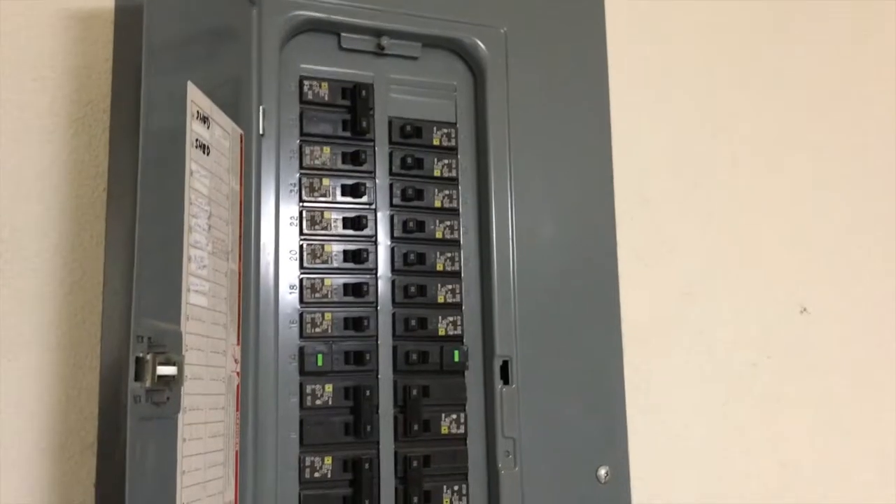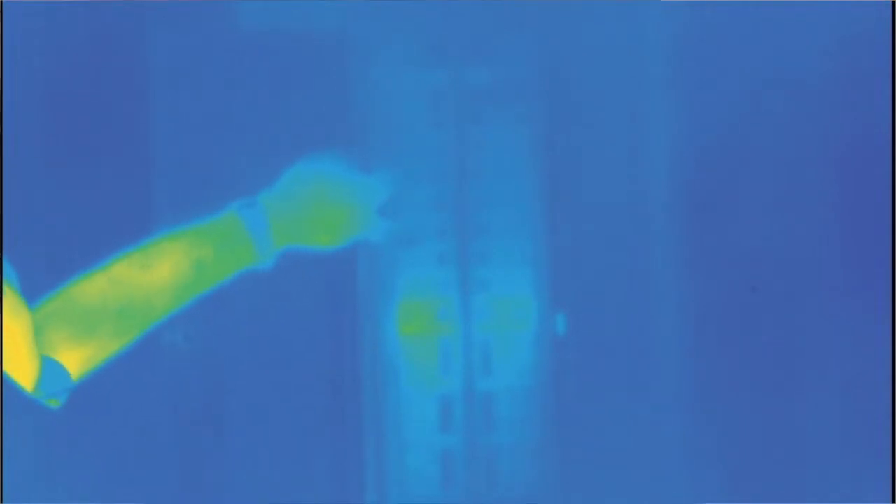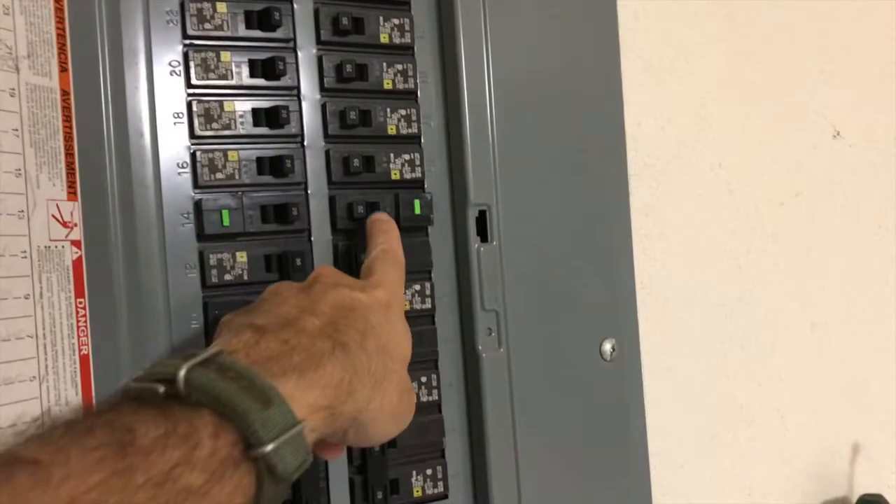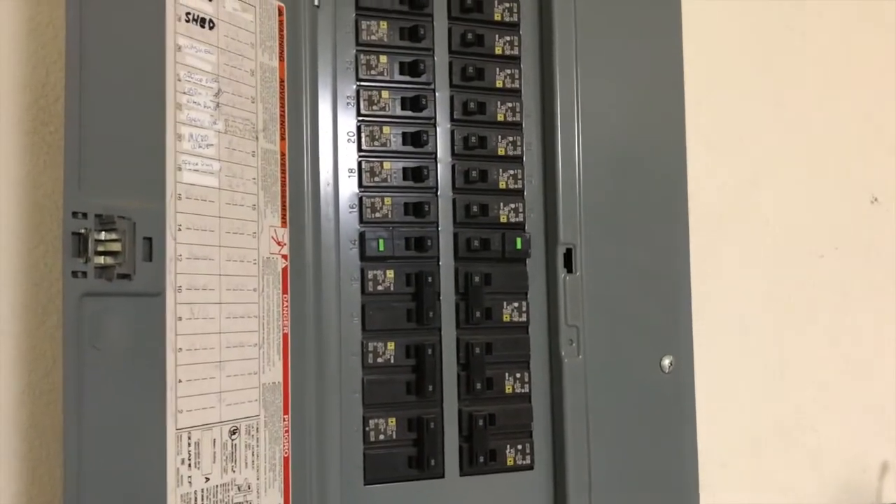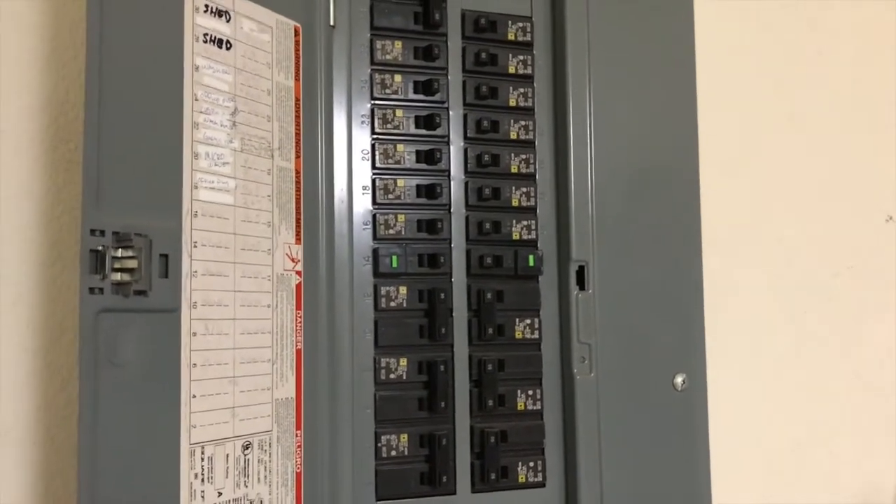So another good use for this thing is, can you find the circuit within your electrical system that may be overheating? Let's take a look up over here. Now, according to our thermal imaging, 1, 2, 3, 4, 5, 6, 7, 8, 9. Number 14 is the dryer. And over here is the hot water heater. And those two 20 amp circuits are a bit warmer than the rest of the circuits on there. That must mean they've either been in use or they're drawing some electricity, or at least a capacity, that the others aren't drawing.